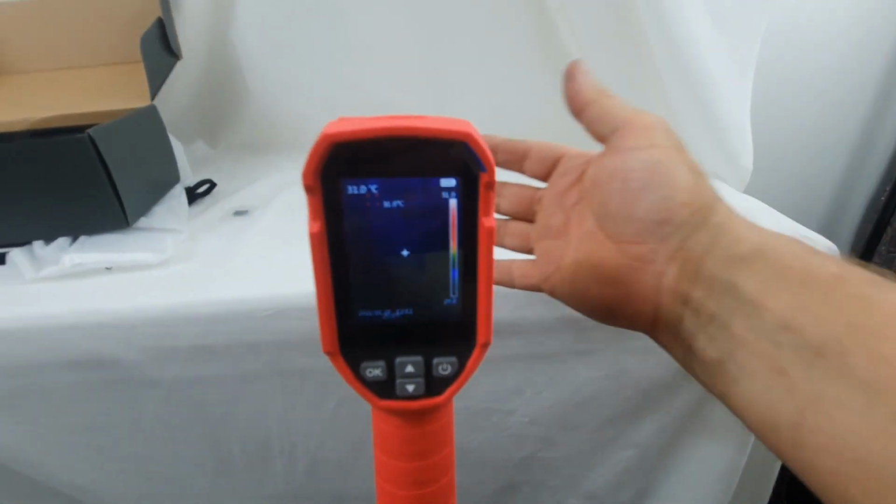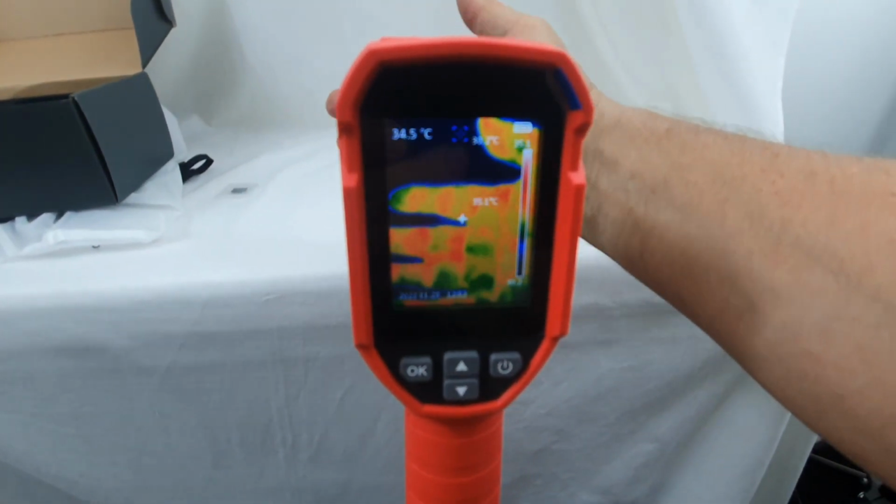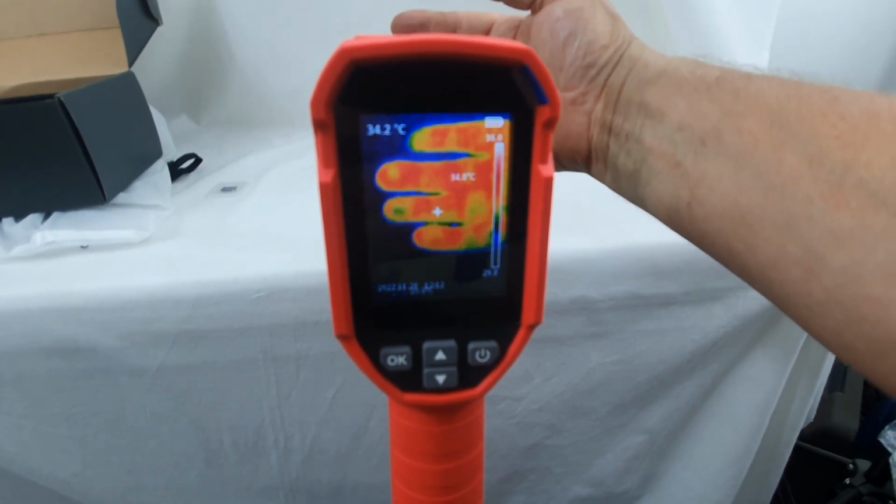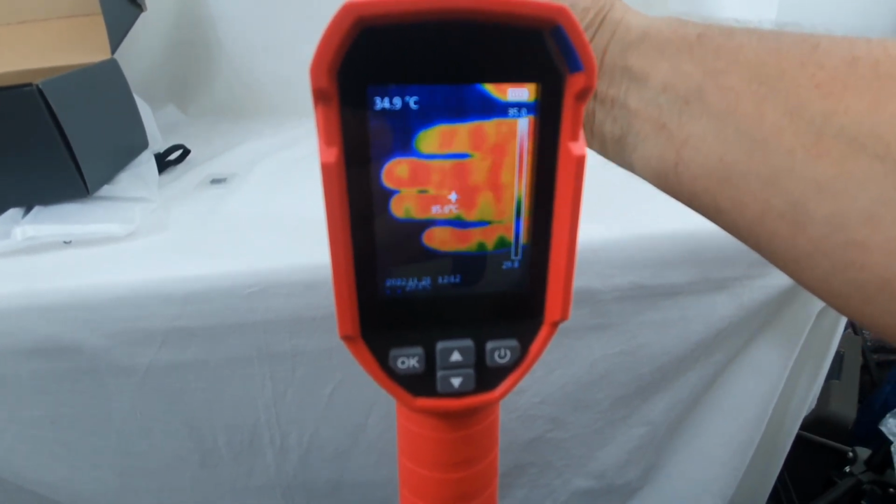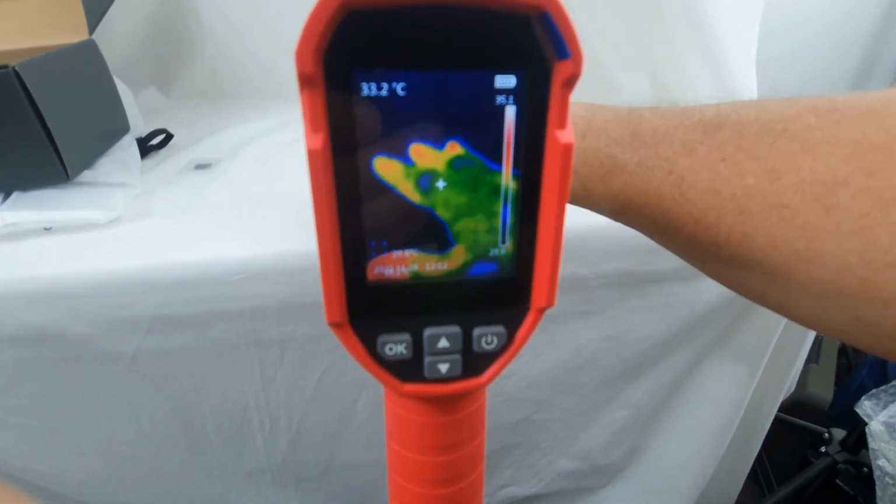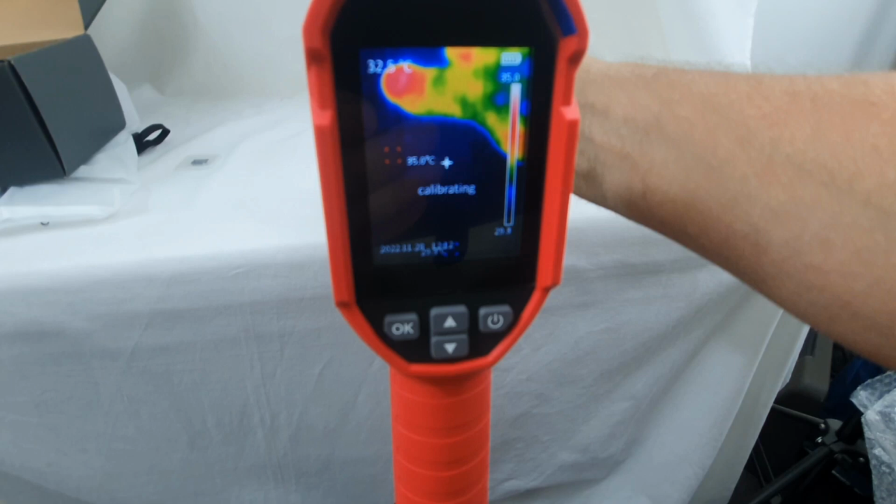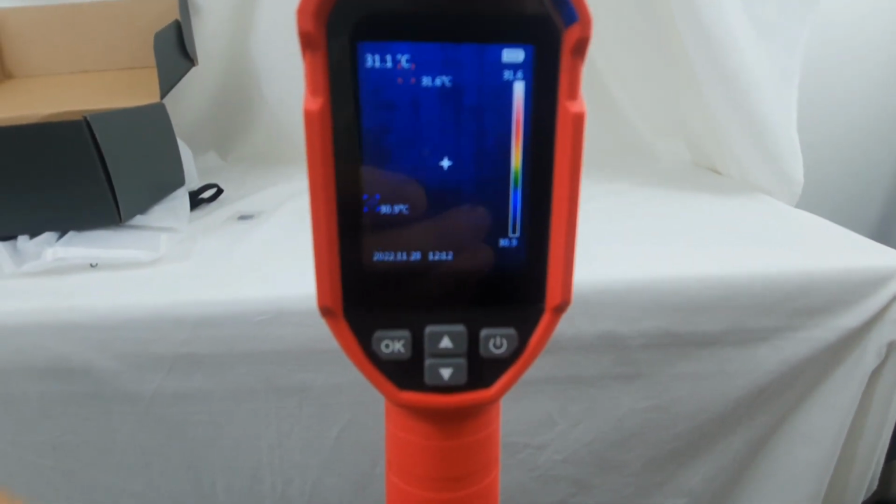So what I hope to do with this is to find out where the heat's coming in the house, because it's hot in Queensland, and we run air conditioners most of the day, and the heat comes in the ceiling. We're insulated in the loft, but it's not very well insulated, so at least I'll have a clue where I need to improve my insulation.